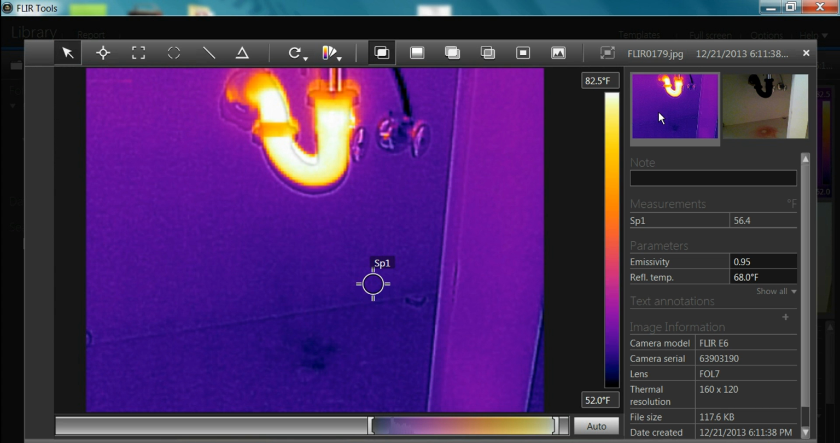I scanned it with the camera. This is after I ran cold water. I'm now running hot water. And this little pattern down here made me run my finger across this spot here, and there's actually a drip of water there. I never saw it with my eyes, but the camera picked it up.